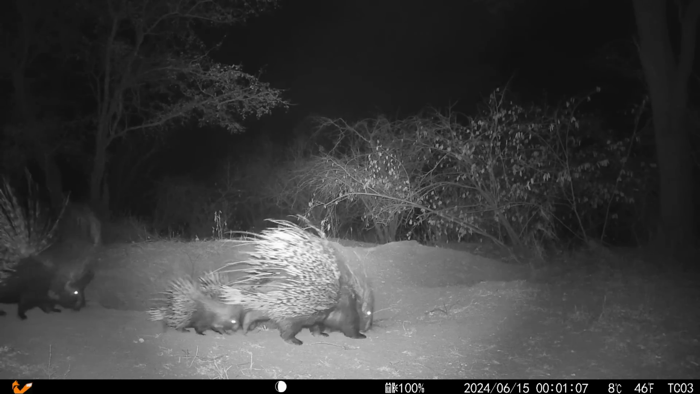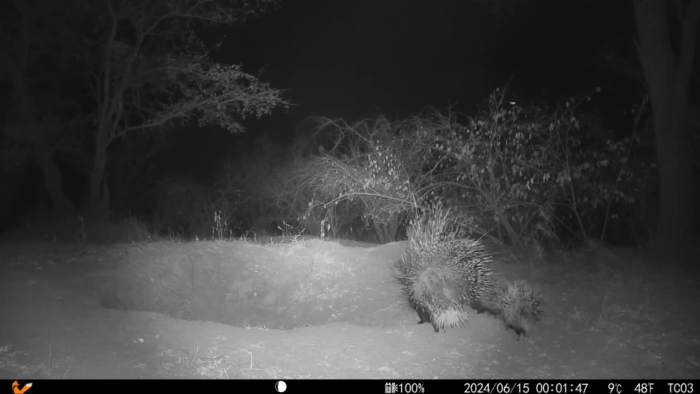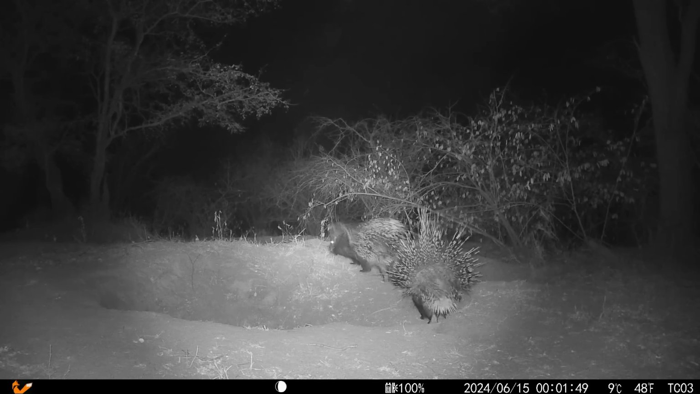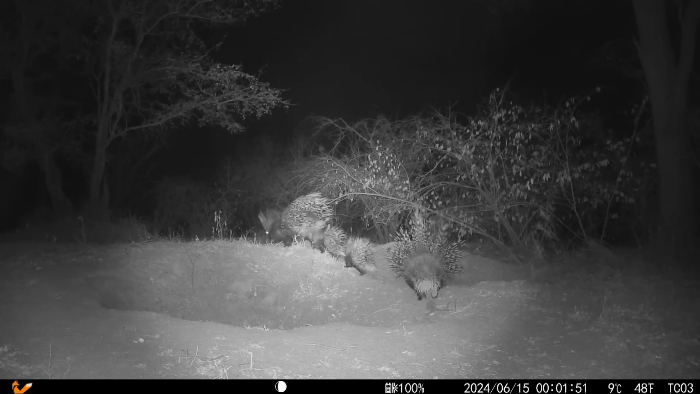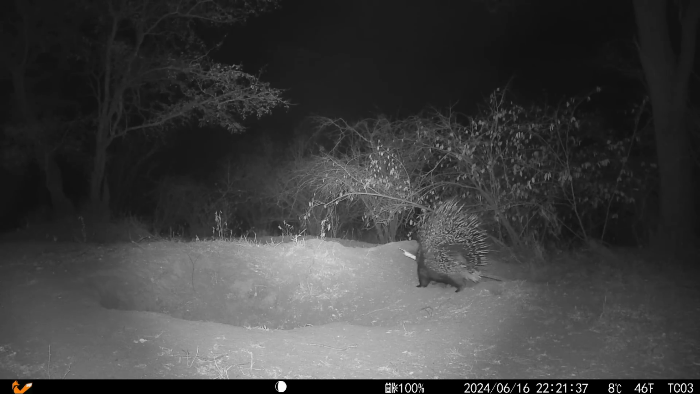But on the 15th of June, a family of porcupines decided to move in. It took them ages to decide which hole to use, probably because many were already being occupied by the warthogs. But the following night they were back, and one of the adults even brought a midnight snack into the burrow.